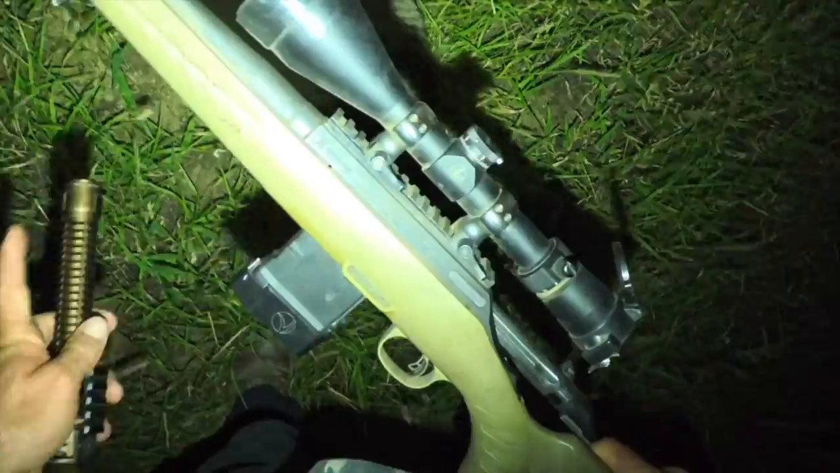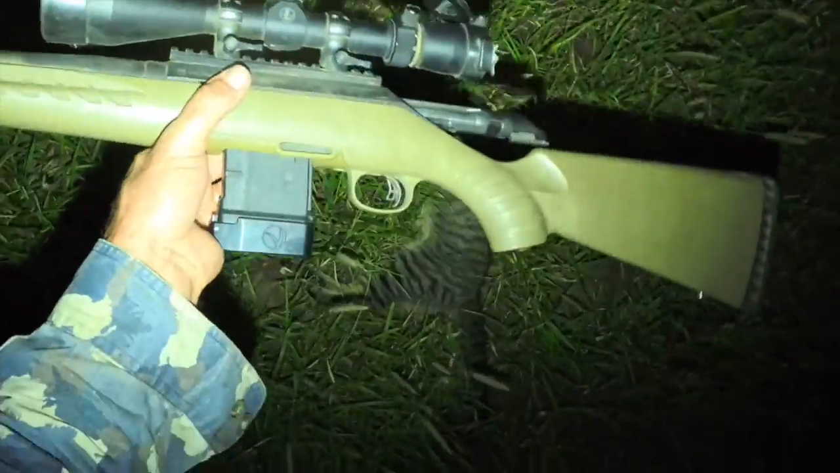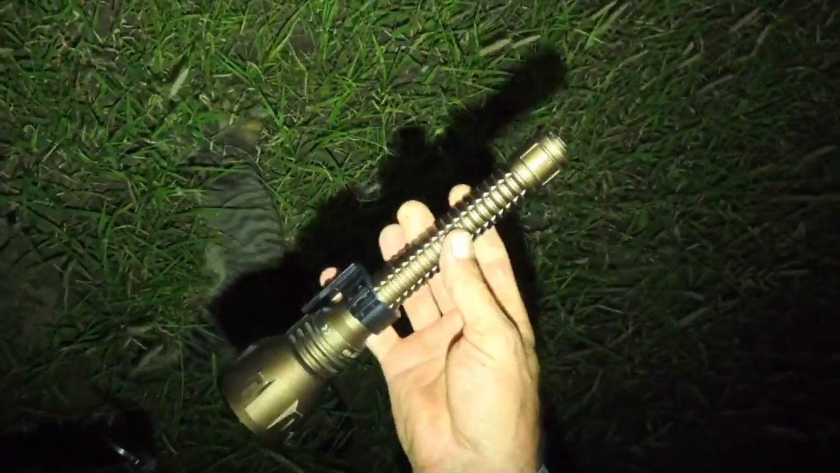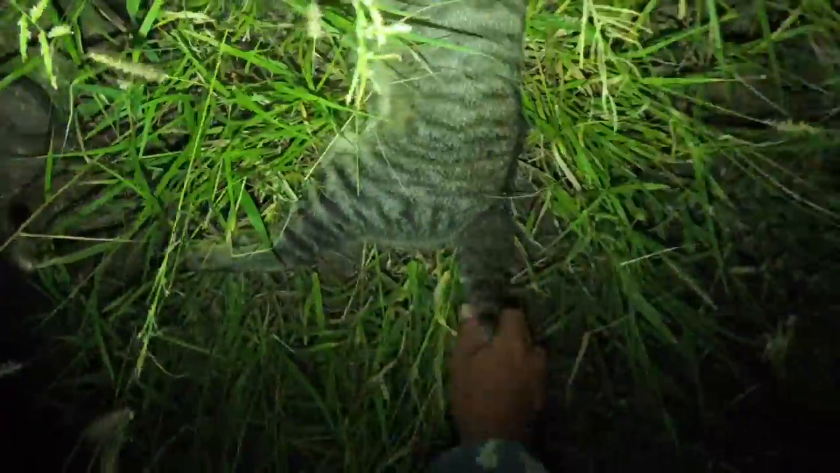Well, here we go. Kitty down. I was just driving home and saw his eyes in the headlight of the ute on the track. I didn't have my thermal, I only had my regular American ranch rifle with the day scope and the good old trusty Javelin turbo torch. And what have we got here? Big healthy tomcat. Good way to finish the night. Finish the day, I should say.